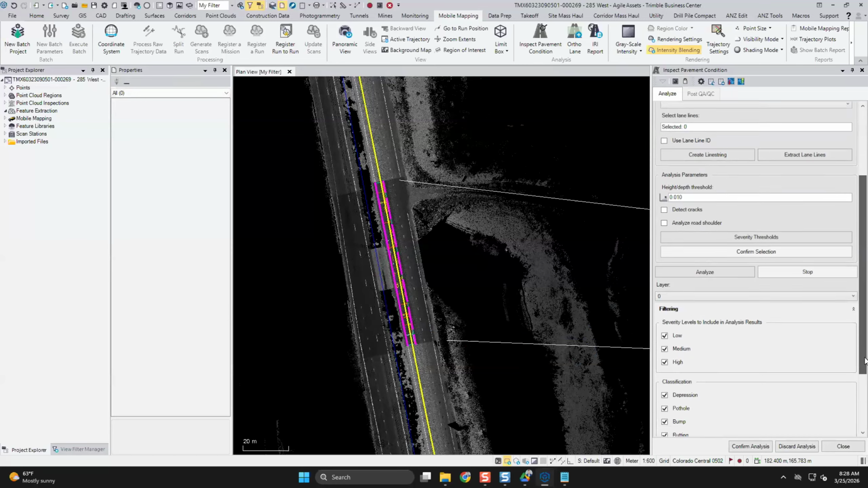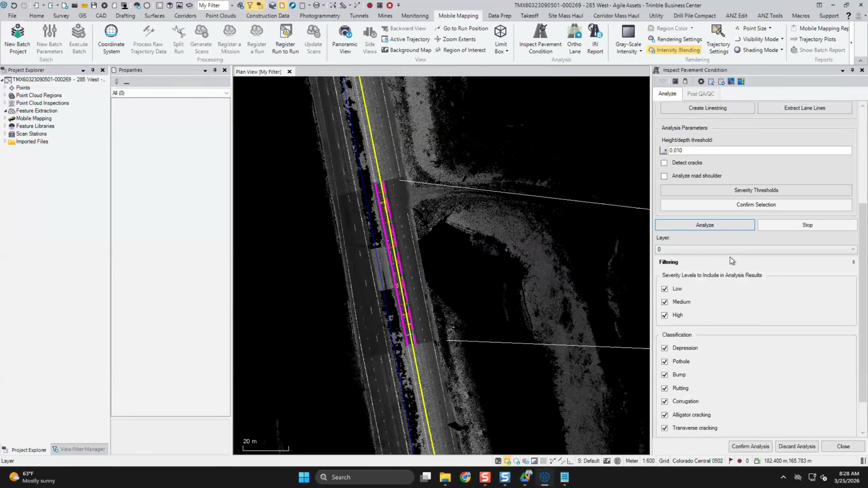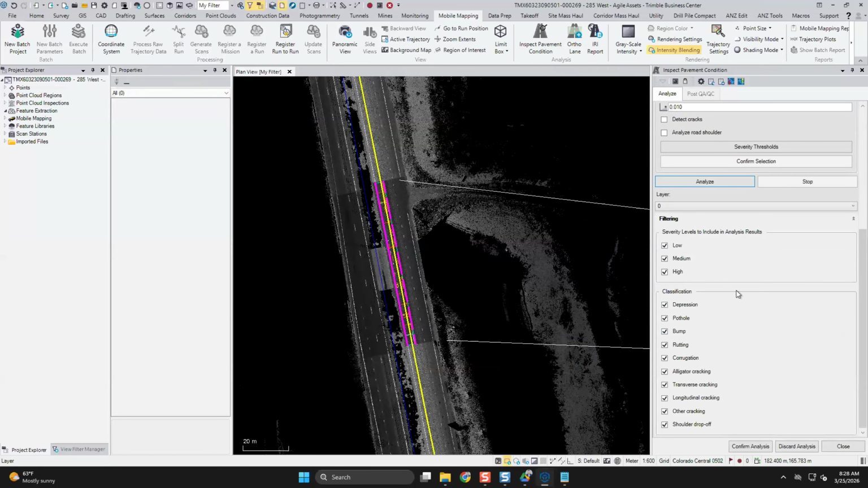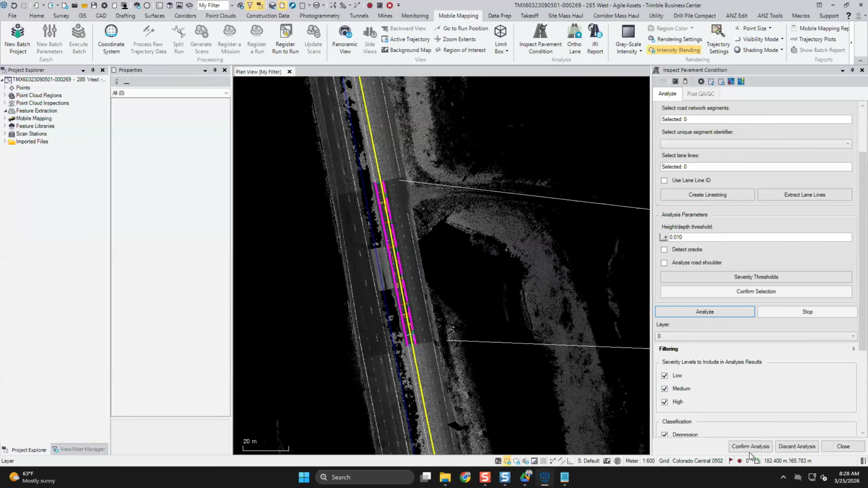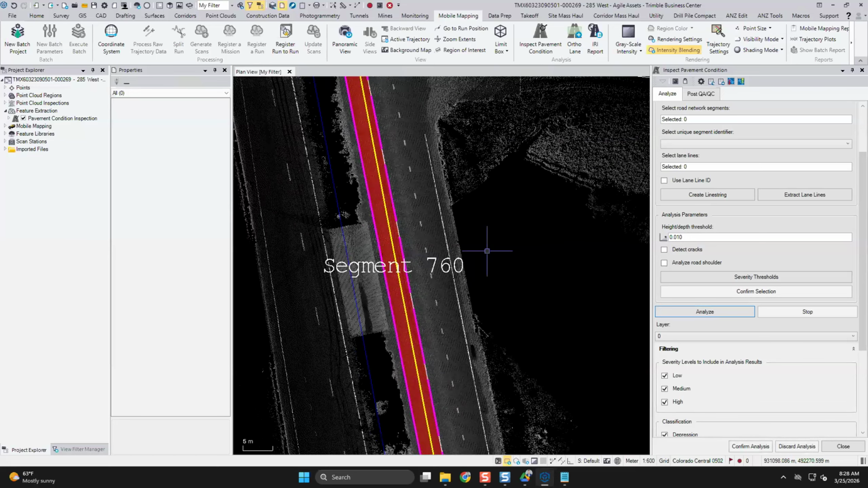Okay, so once this is complete, you have the ability to change the layer on which these attributes will be placed. You also have the ability to filter these attributes, or conditions rather, by low, medium, and high severity. And you can also filter out the classification type here. Once everything has been complete, we can hit confirm analysis. And you can see here that the pavement condition inspection has named this segment 760, which correlates with the ID that has been pulled from AgileAssets.